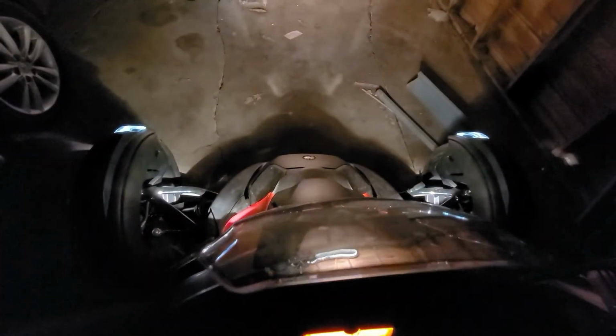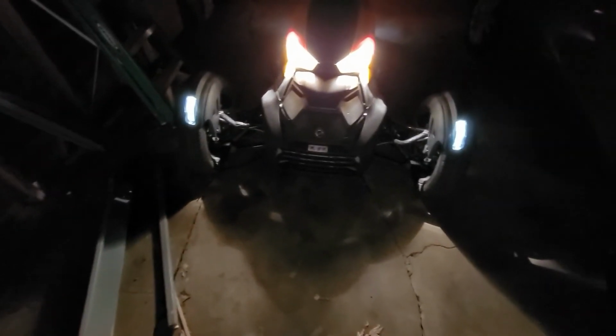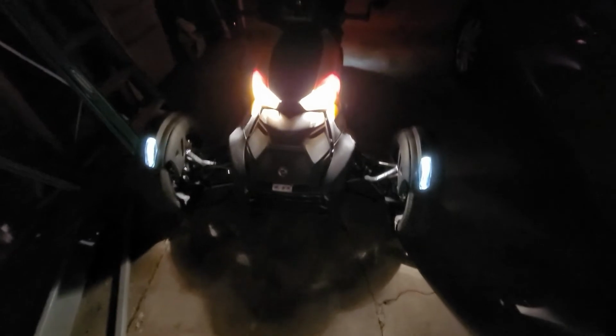All right, take a little look around the bike here. So there's the brights. Okay, so that's what it looks like from the front. You can notice the two fender lights there. Okay, there's the brights.